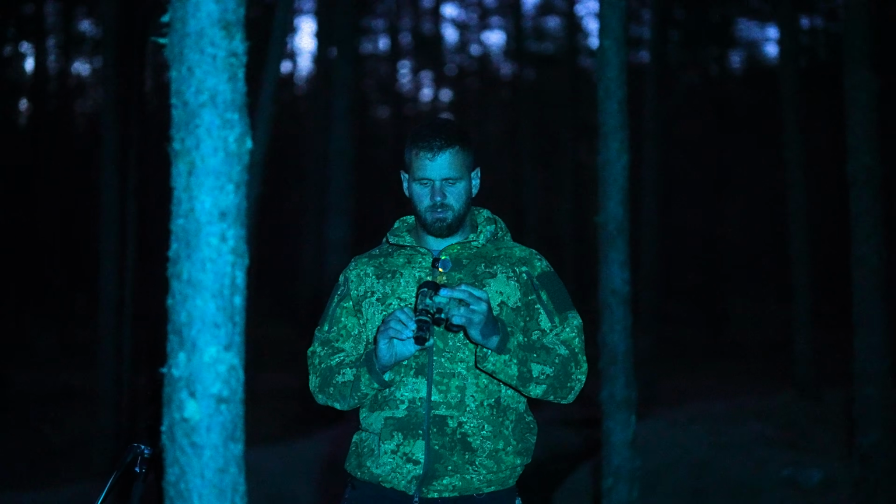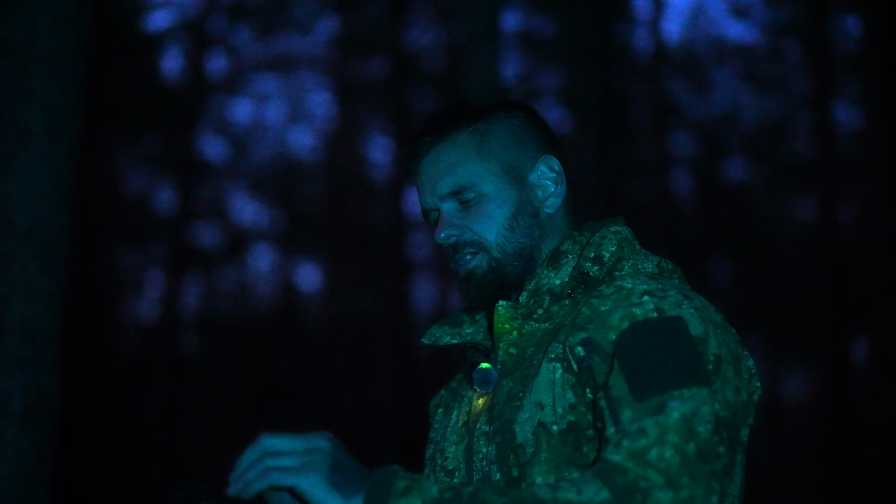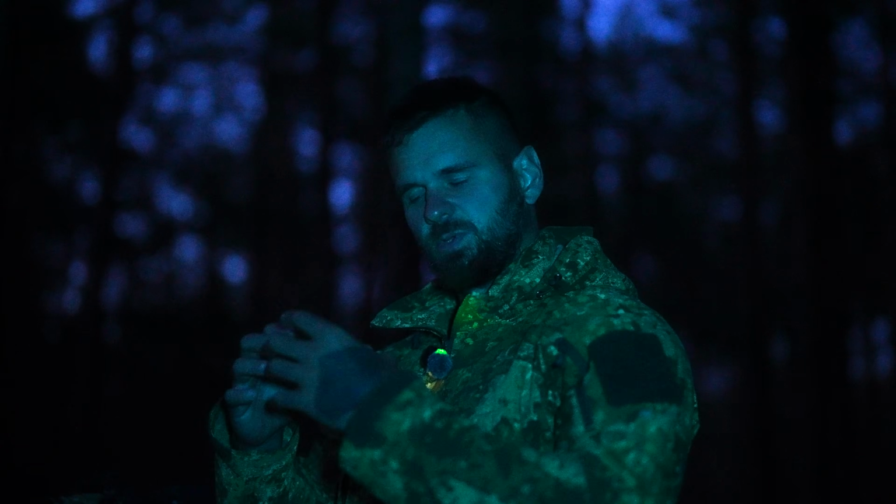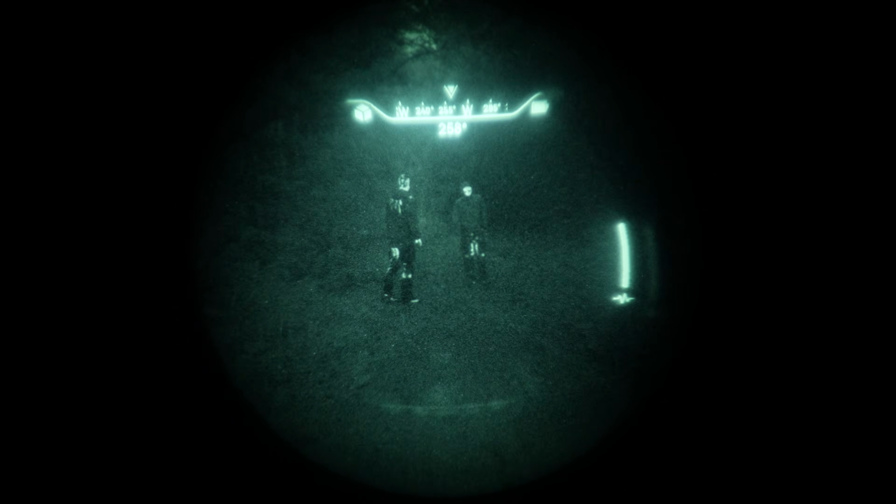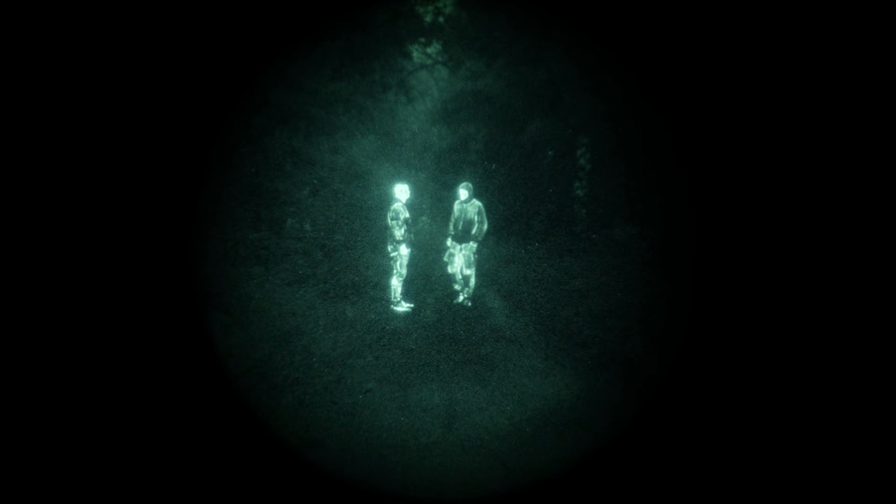A couple of important menu options that this thermal has. It has a function called breathing, which switches the thermal image on and off. You can change how fast it does it, so it's called breathing because it looks like breathing. It highlights and then it turns off. It highlights, turns off. Where would you use this?